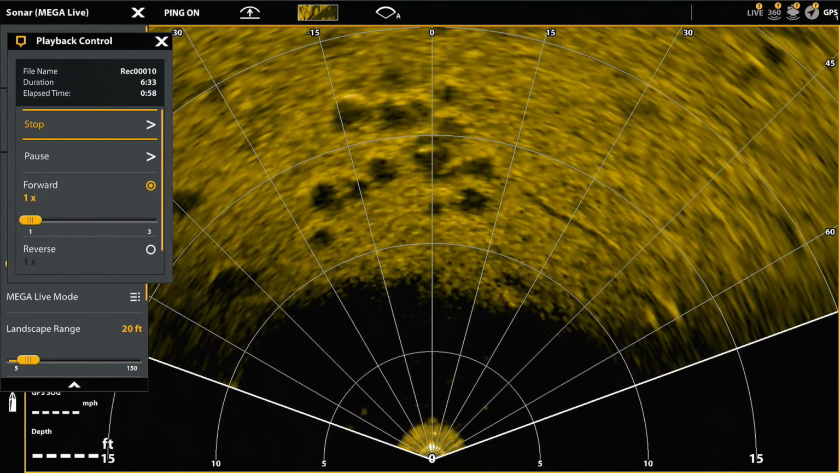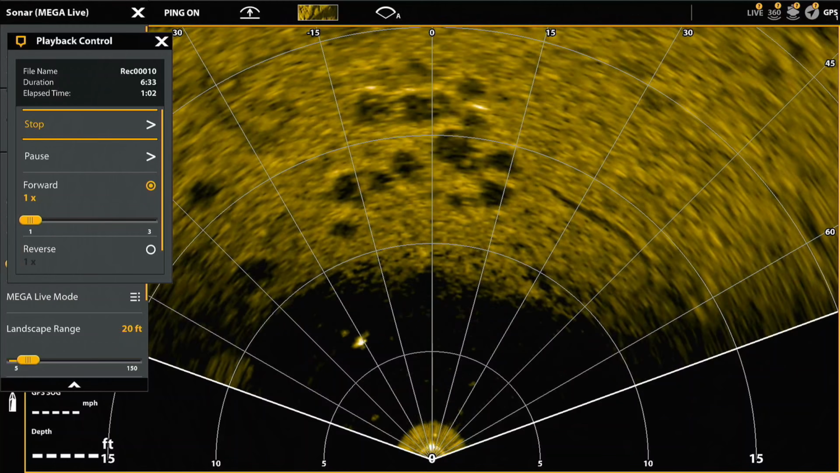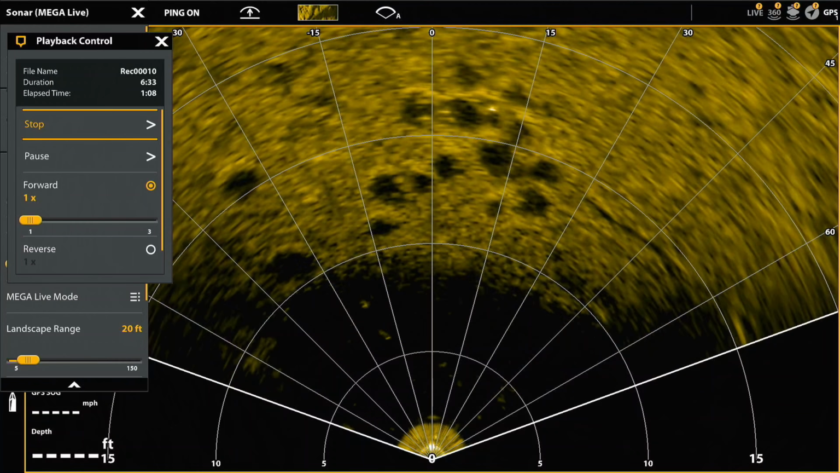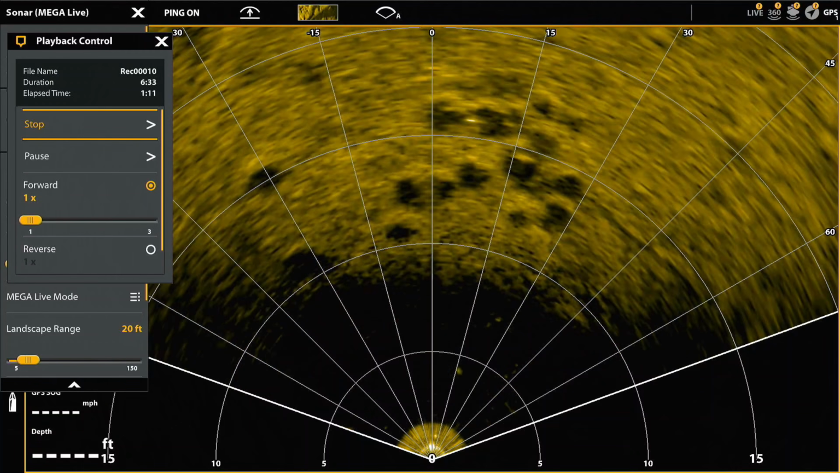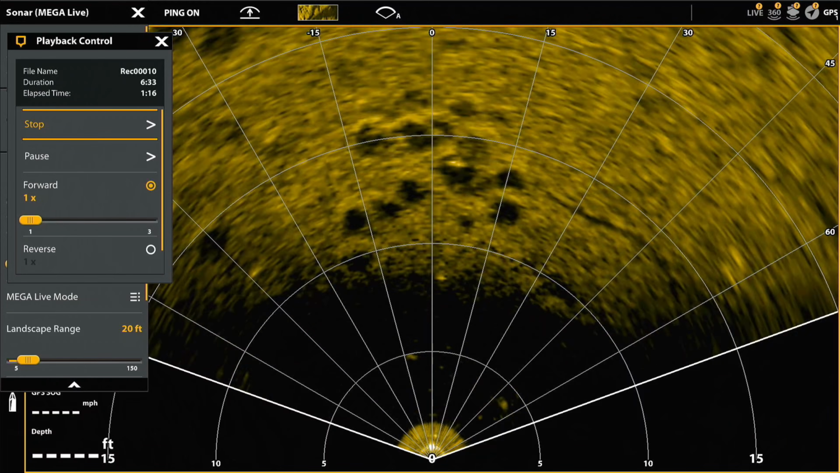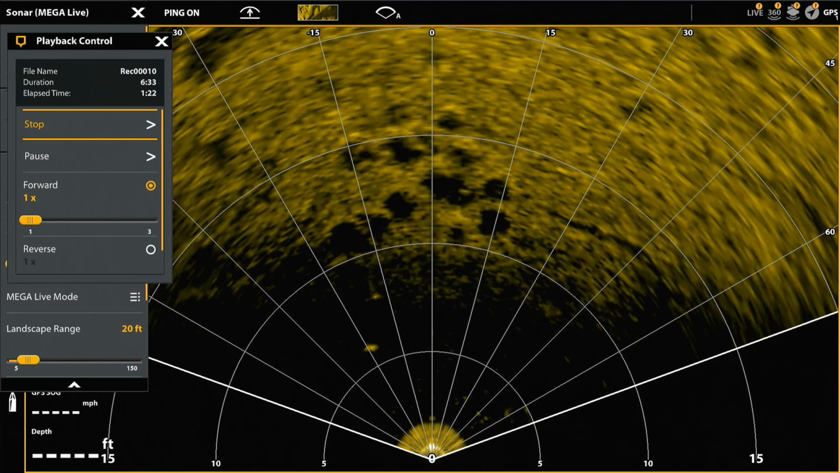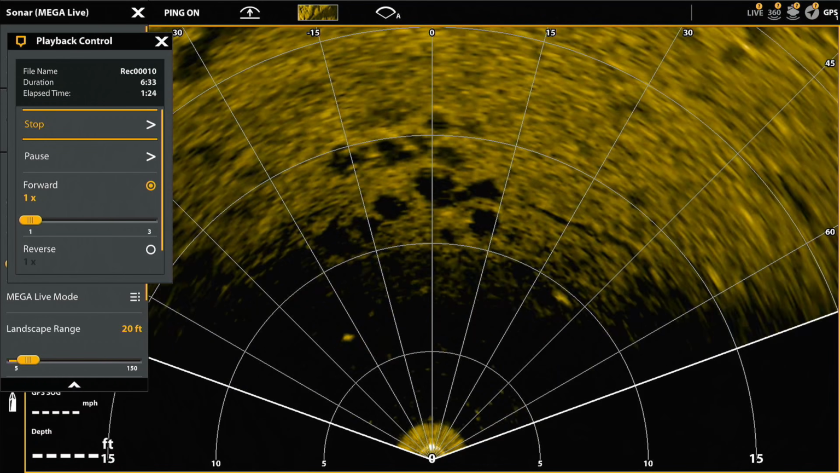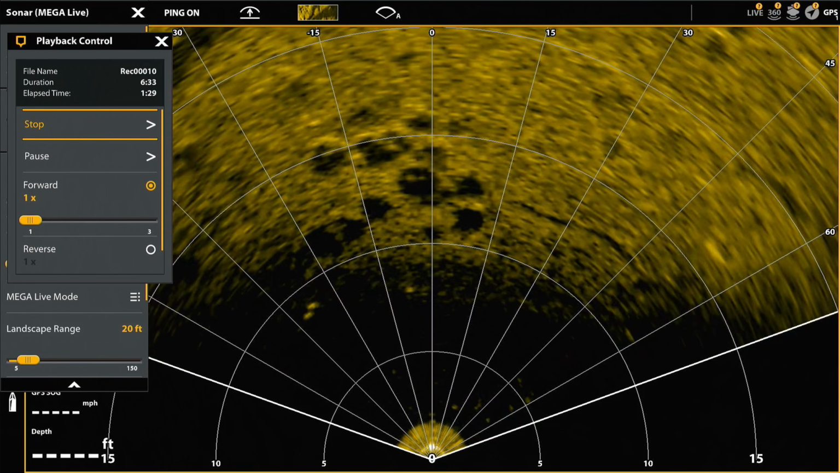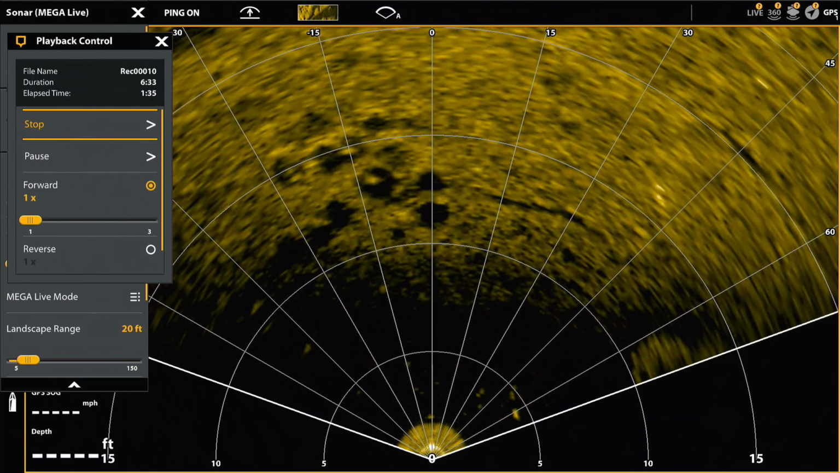And now we're on the zoomed in image from the Mega Live video. Again, you can see the fish swimming around the water column. You can see the shadows. You can see the fish swimming in and out of the divots. Again, this was just a much more active area that I probably would have passed up. I would have found the bed with the Mega 360, but I probably wouldn't have fished it because it just didn't look active. But obviously the combination of Mega Live and Mega 360 is just a killer combination.